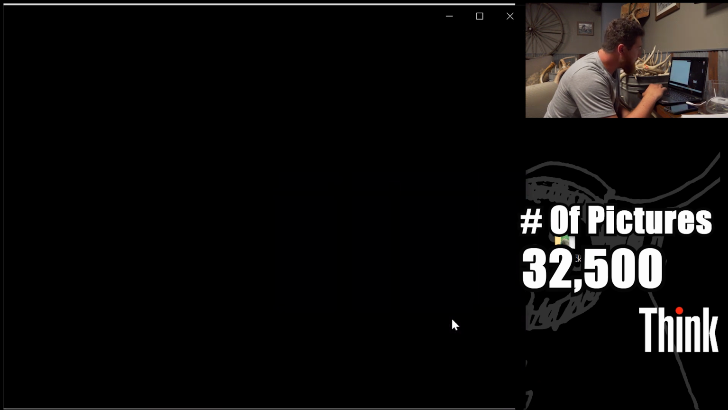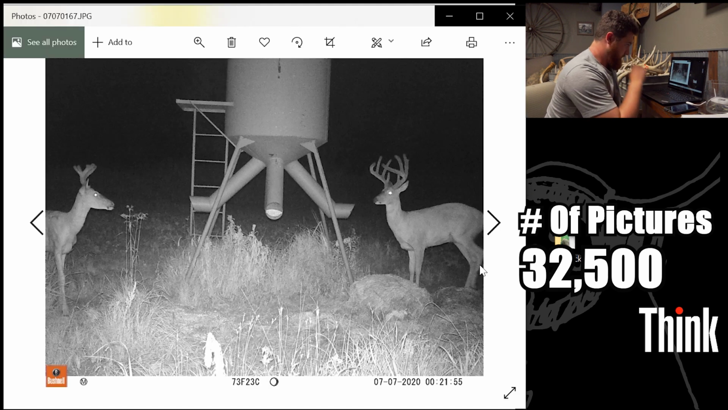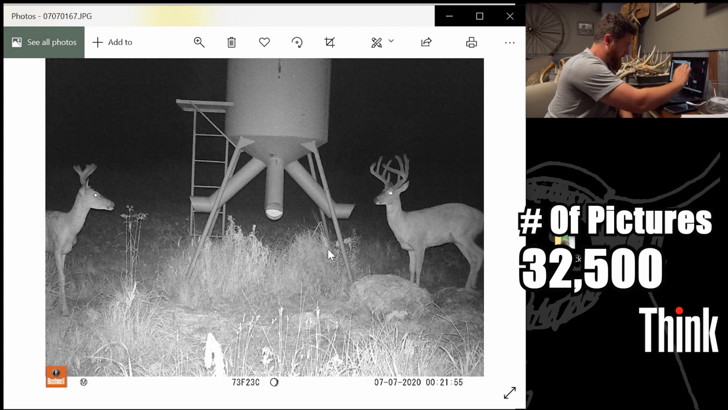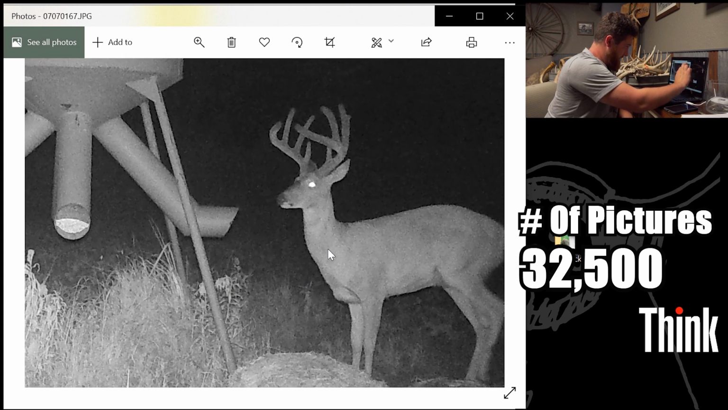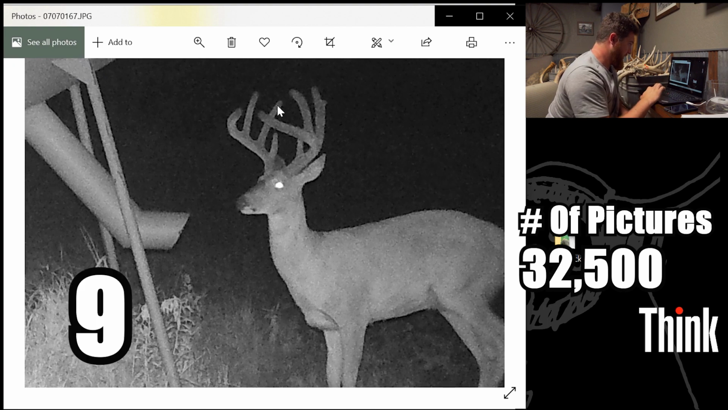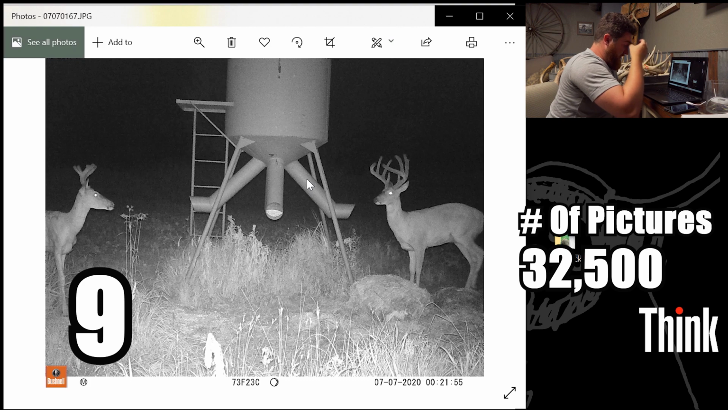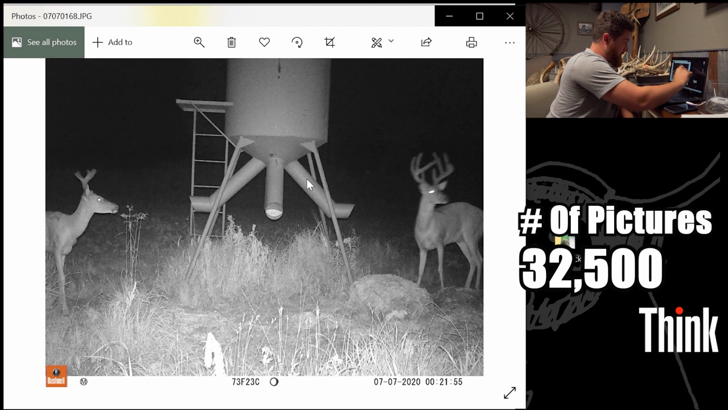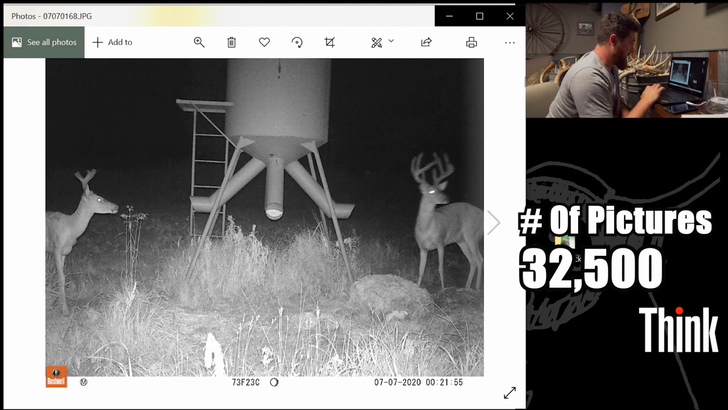I don't know quite what he is. If you guys are still into this whole naming deer thing, go ahead and name this one too if you want. It looks like it's an 8. This will probably become a 10 point because this was taken July 7th, so he has a whole month of growing. So he'll probably get quite a bit bigger. I'm not sure if he's a shooter or not.